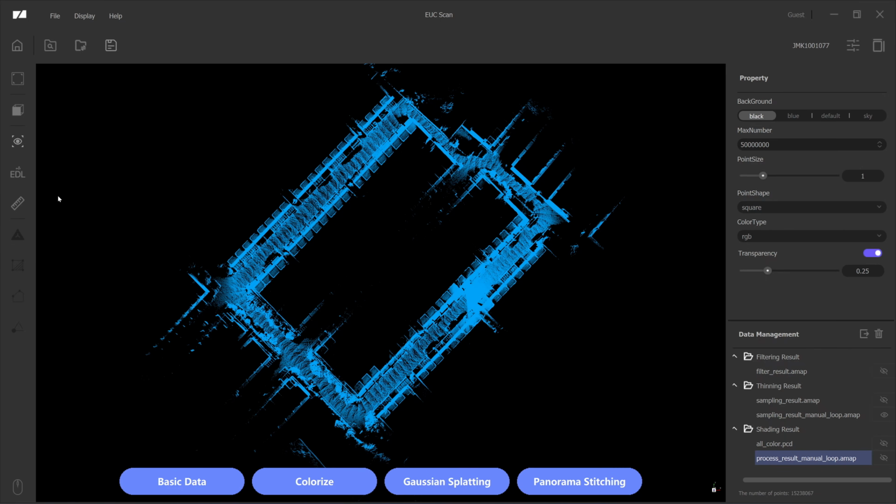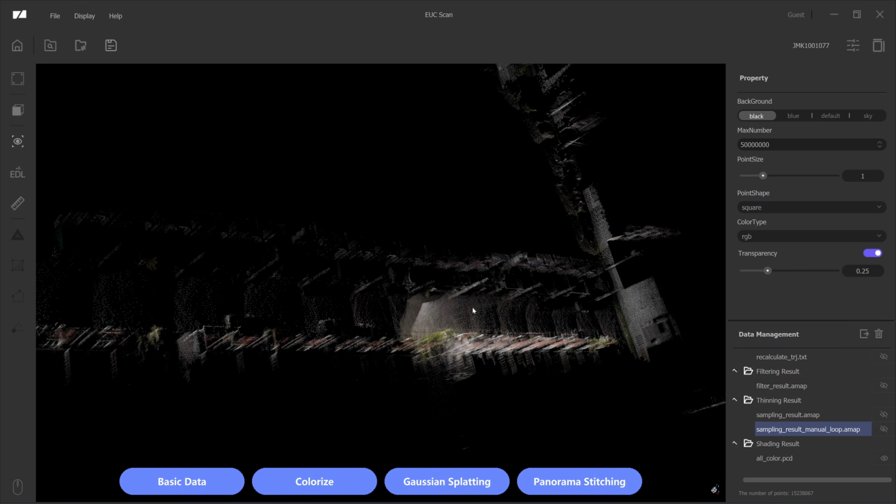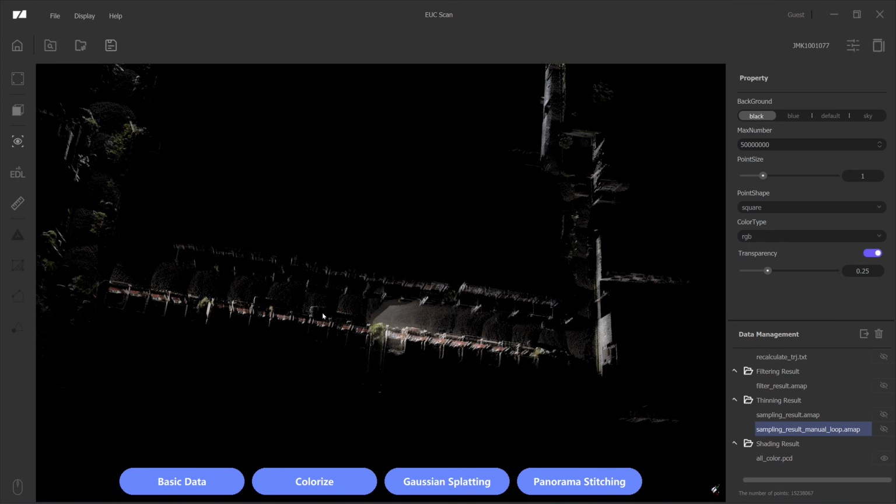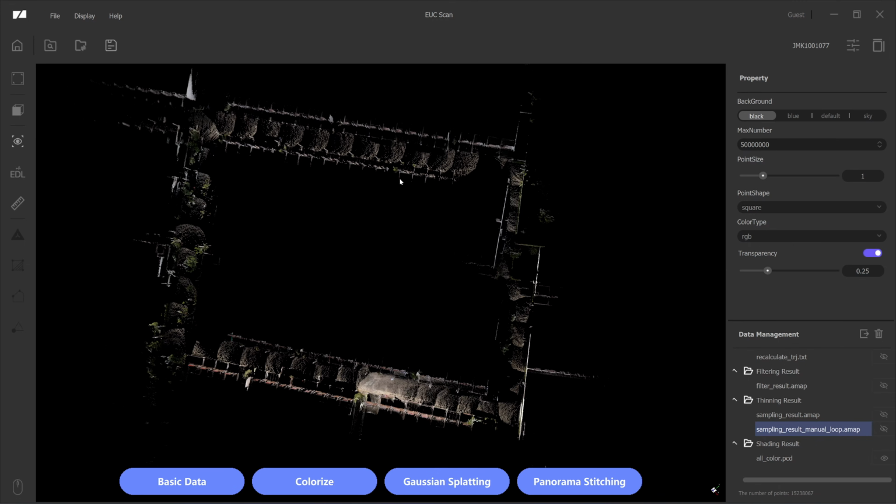Here, let me measure the length of the loop. Click here. It doesn't accumulate the dimension. You need to add up the numbers yourself. Okay, I add up the numbers and it's 400 meters. Okay, let's check the result from the color point cloud. I can see that it drifts the same way as the non-color one, and the data that has been captured is a lot less. So I think you should be walking if you want to scan with color.